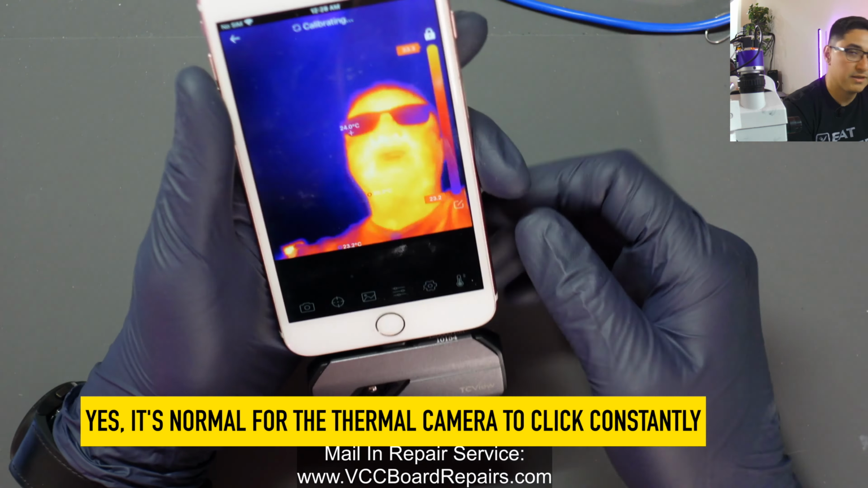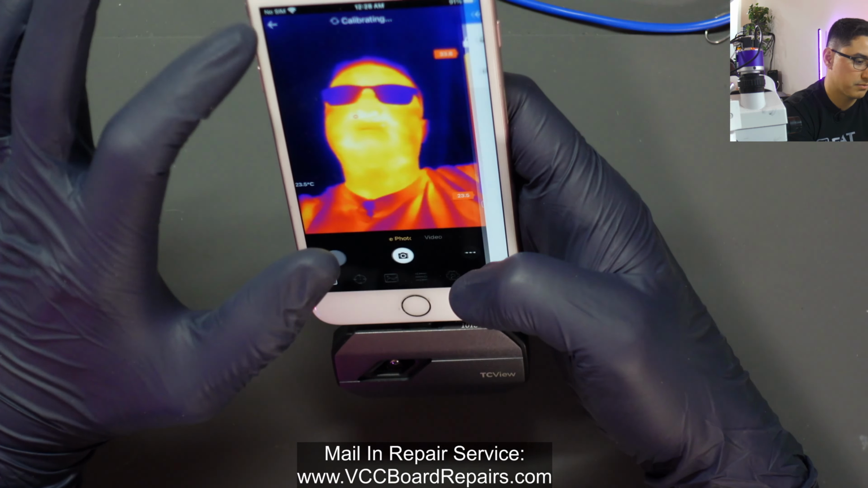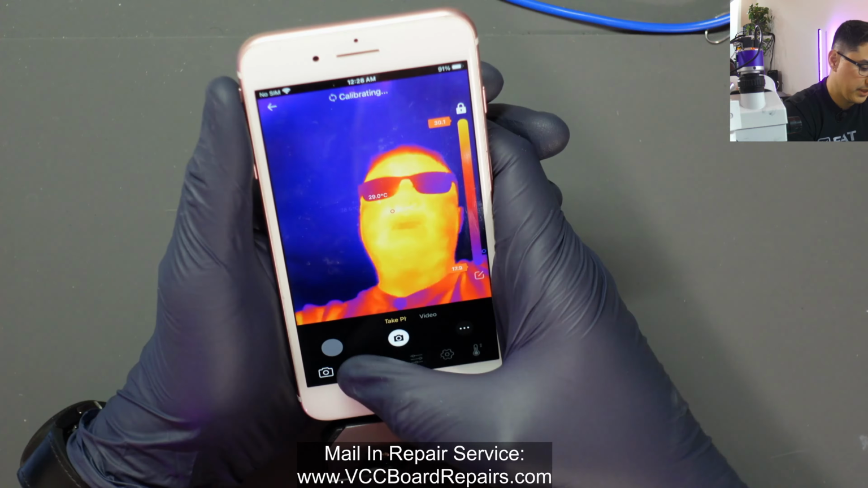Let's go over some of the settings. So this very first button here is so you can take pictures or videos. You can swipe here, or just click video, picture. I guess you could adjust some other stuff too. Not too familiar with all that. But for most use cases, that doesn't really matter. Oh, burst shooting, watermark.